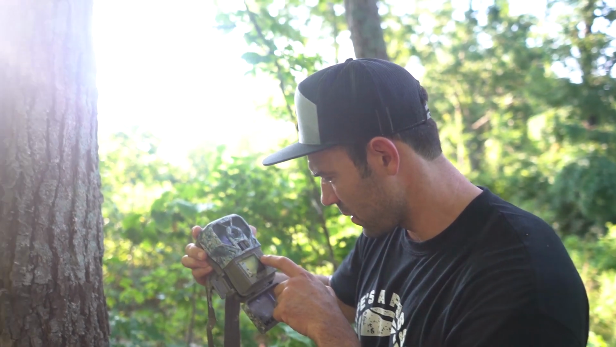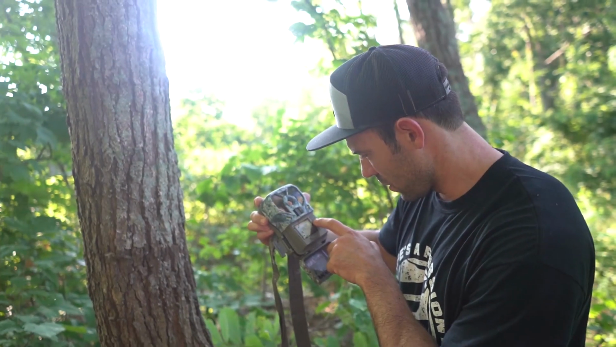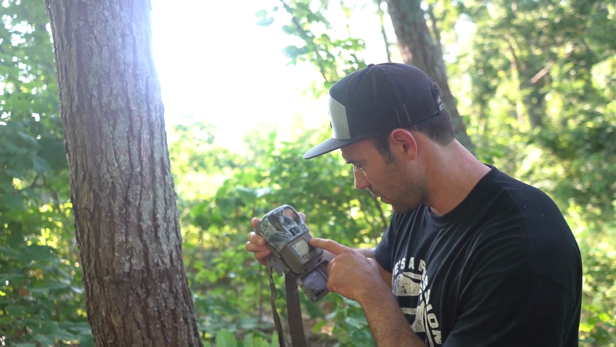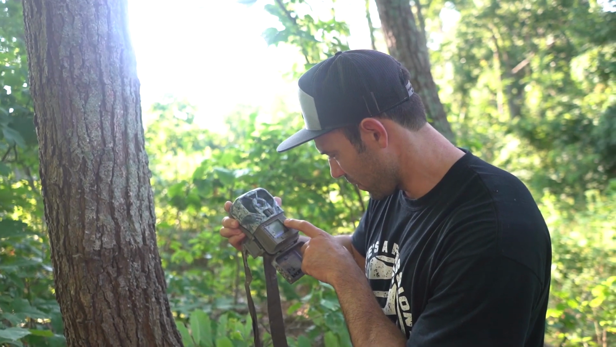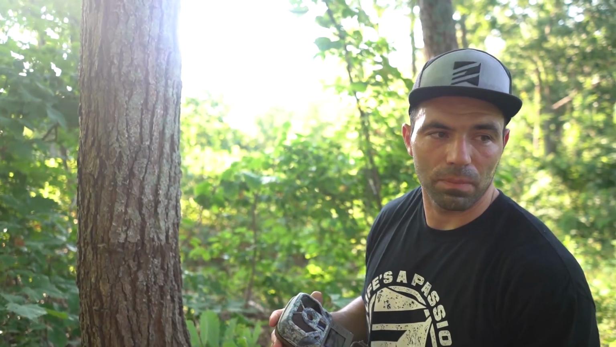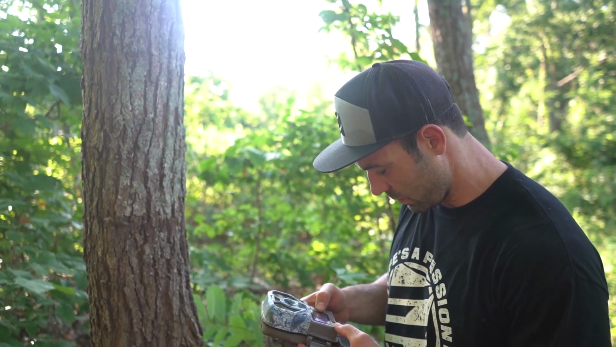There's a gun hunter on there. He didn't look at the camera, so I don't know if he saw it was there, but much props to him if he saw it and walked past it. We're actually going to move this camera. There's just too much stuff growing up right here, and it's not going to do us any good. We have 2 cameras down on this lower ridge system that should get any bucks or deer. So, we'll pull this down and move it.